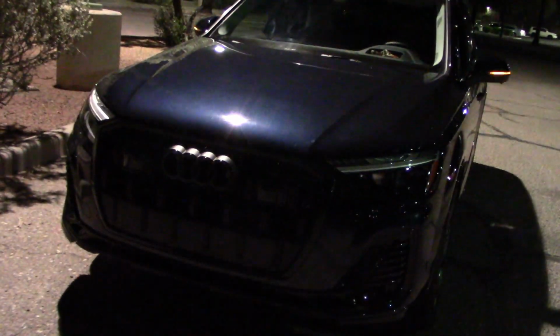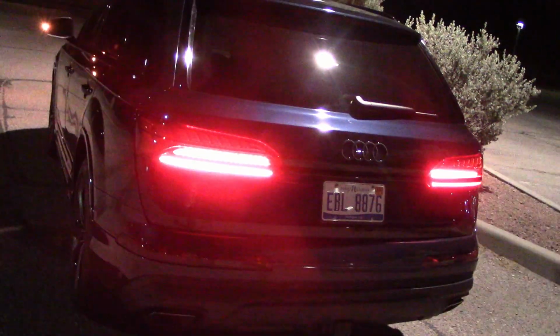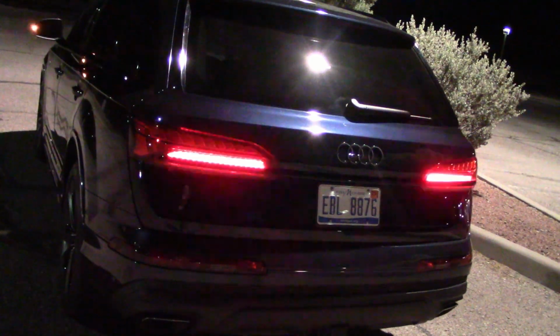In the meantime, the emergency lights are far easier to see with the headlights off. Very, very bright too. Easy to see far, far away, reflecting off all the signs down the road. Oh yeah, that's much better. Very bright now.